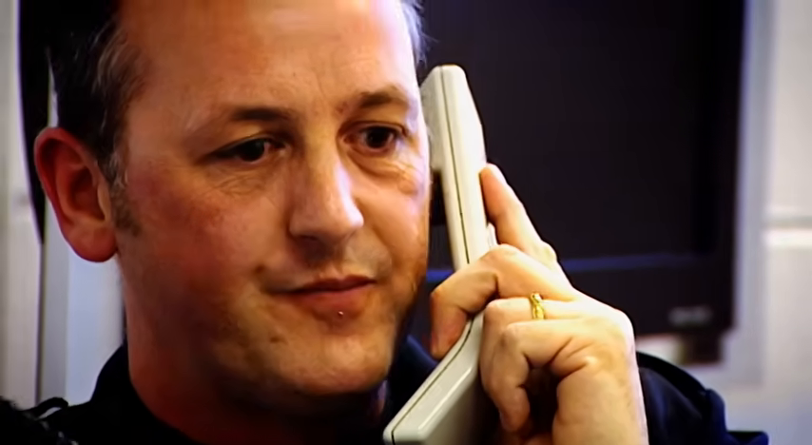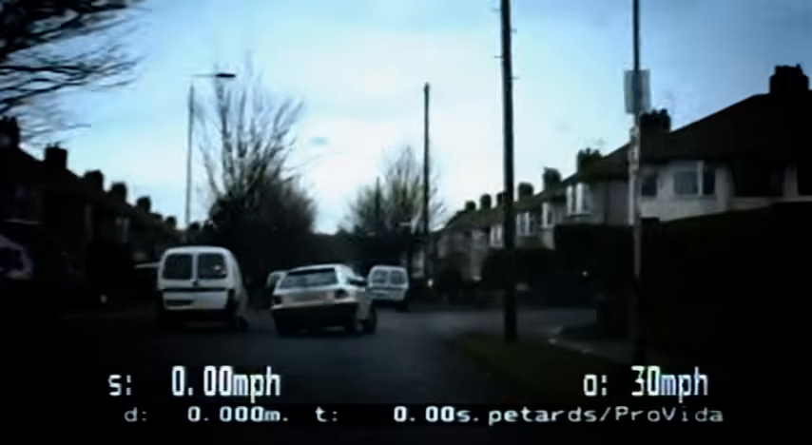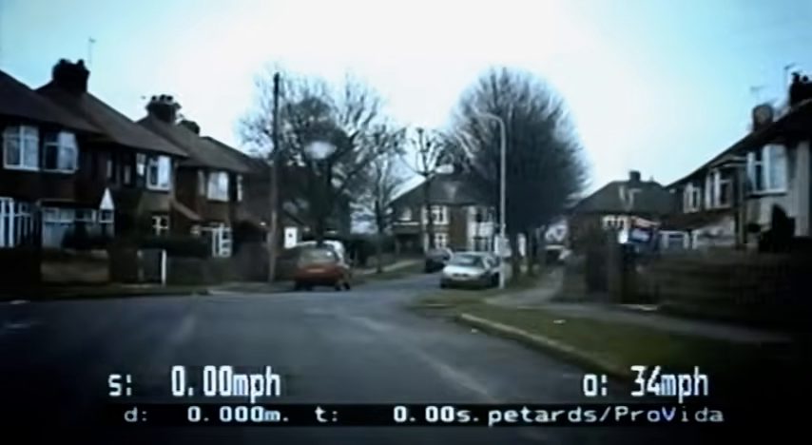Good morning, yes, Port Peace Humphrey speaking. Yes, hi, can I have your assistance, please, with a fail to stop? A vehicle's made off at speed from RPG. The stolen car is an Astra, which drove off when the driver of a police armed response vehicle tried to stop it.